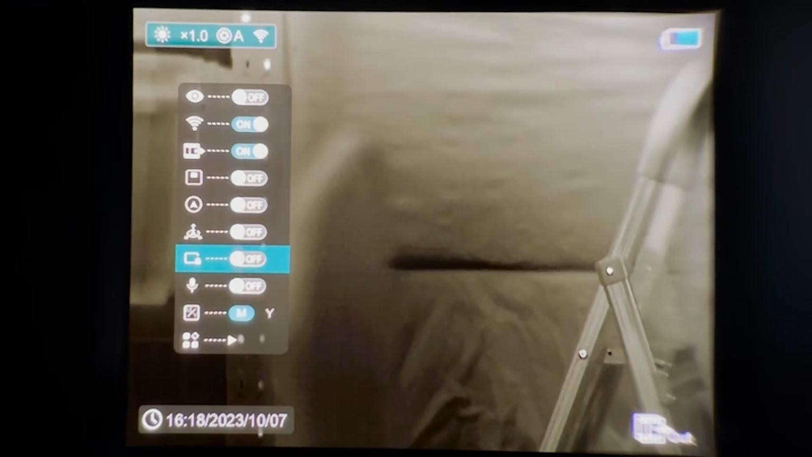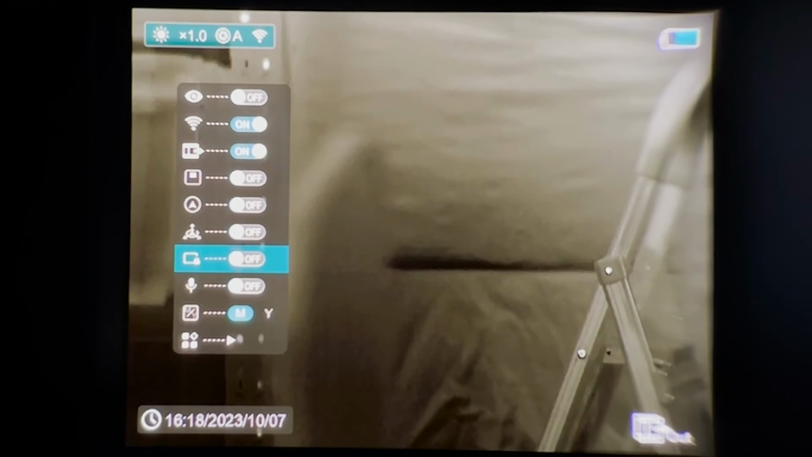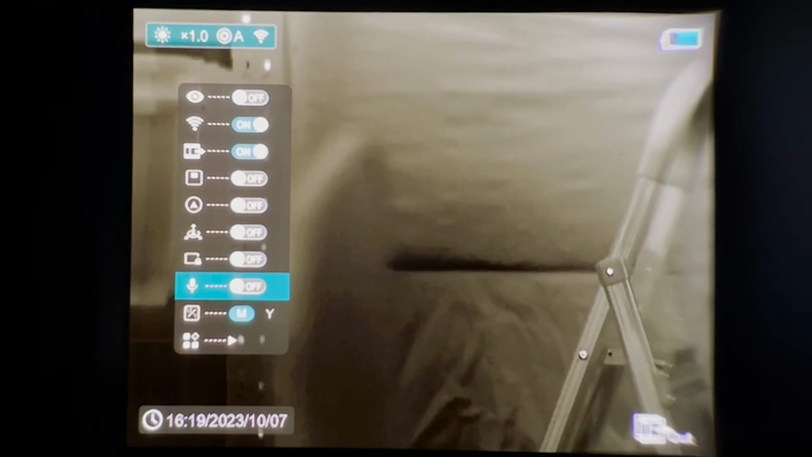Now the next option here is auto display off. I recommend leaving this off because I've seen a few people have issues where the screen will just turn off even when you're looking through it. But how it's meant to work is when you put your face up to the thermal, the screen will come on, and when you take it away, it'll go off. I personally just leave that off.